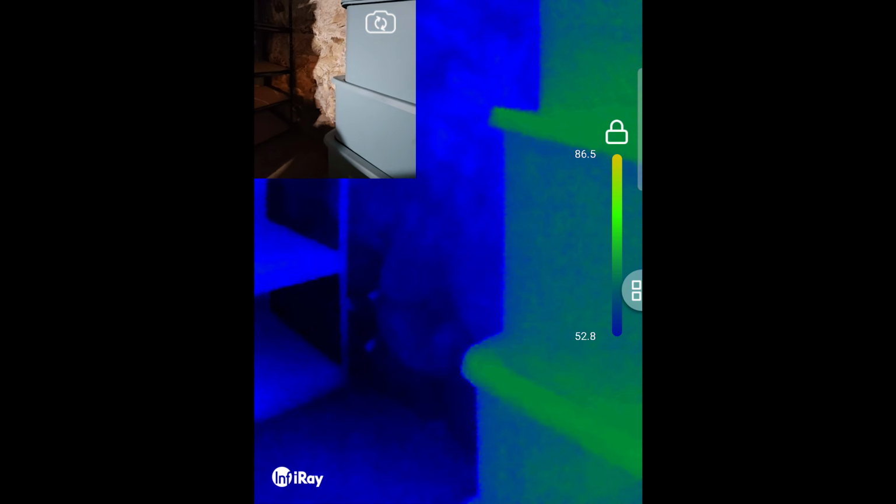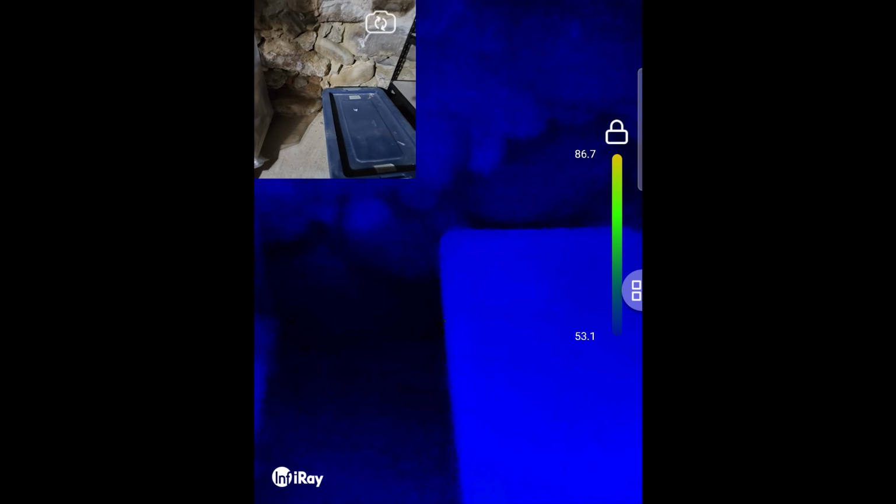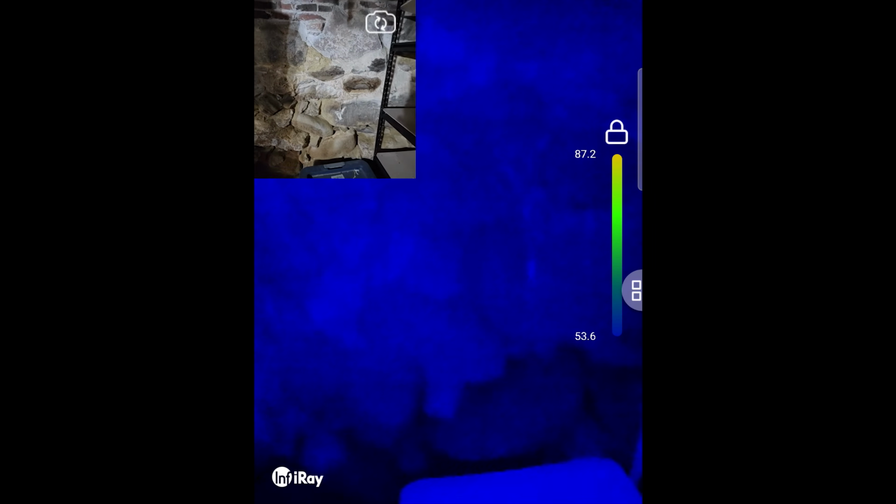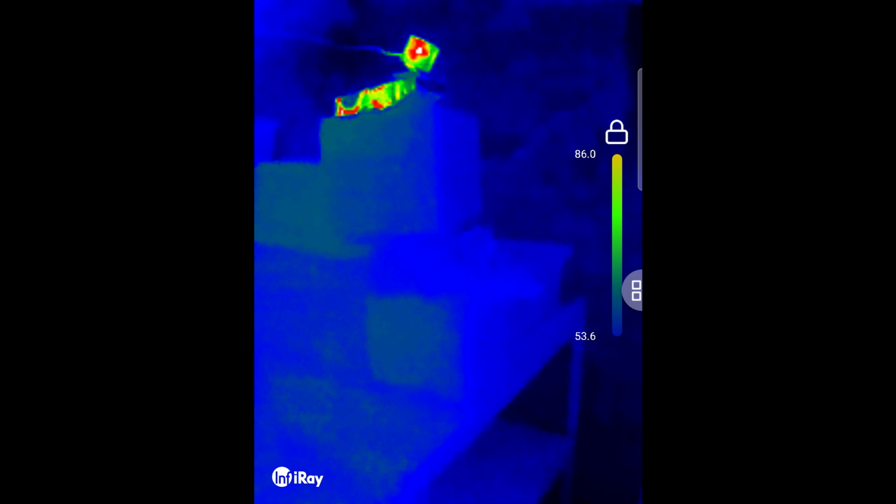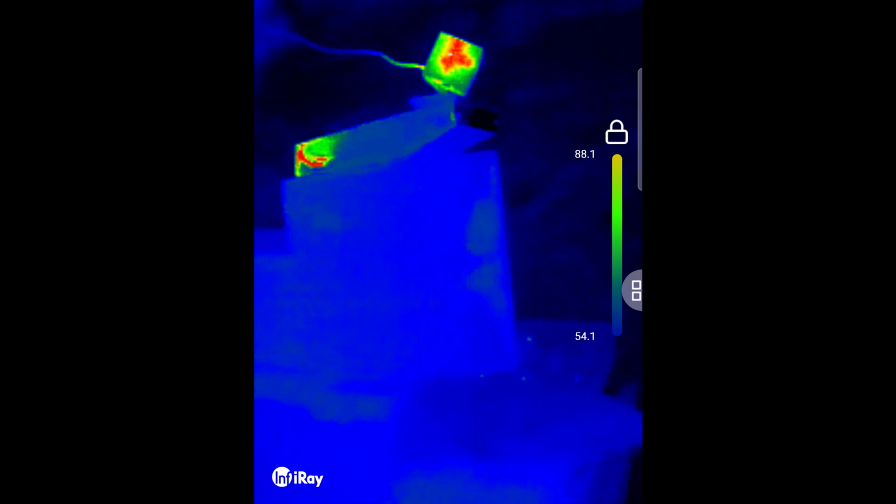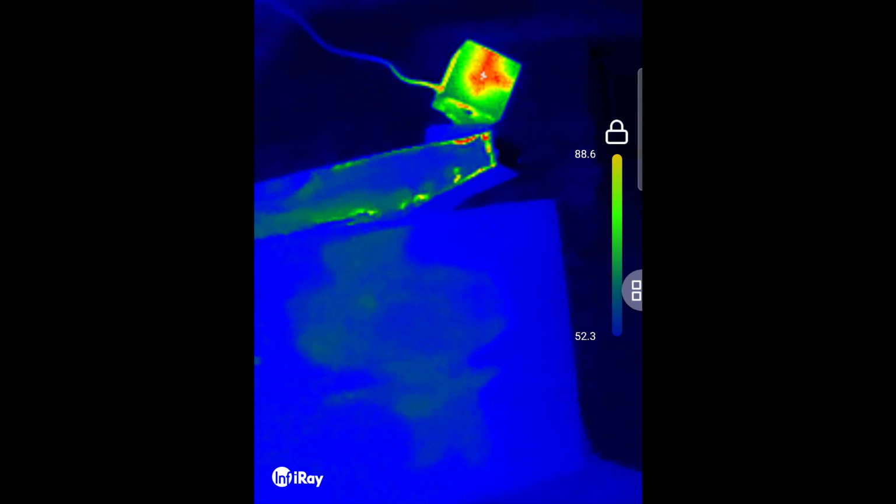Now, you can also find rodents with this. So in this really old basement, I have a fieldstone basement. This is super cool. You could see a rodent if they were coming through here and try and catch them if you really wanted to. So we're going to turn picture-in-picture off. And look at this. This is so cool. Oh, you can see right there, I actually have a camera set up because we did have an animal in here. We're trying to catch it. That's so funny. You can see the heat signature on that, though.